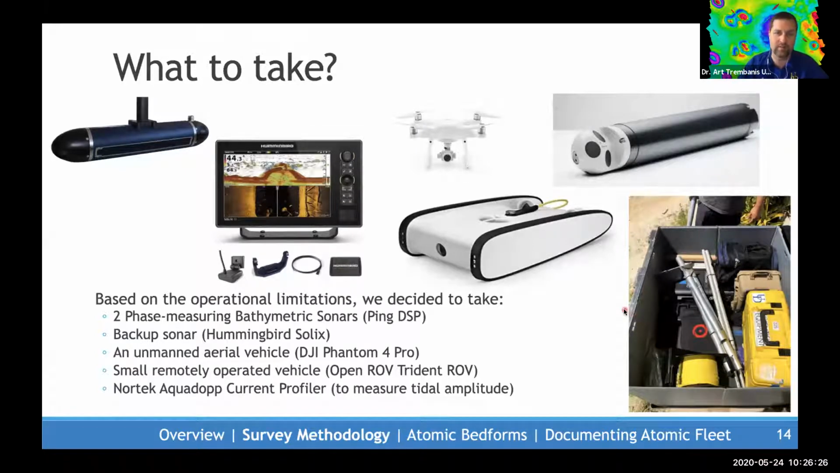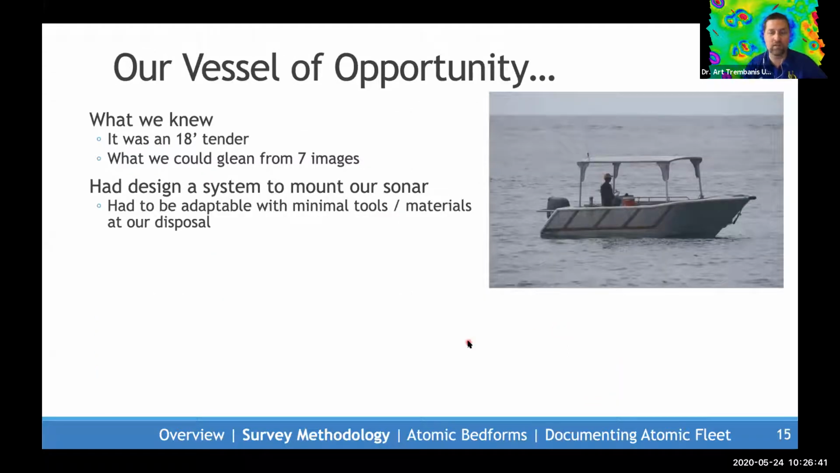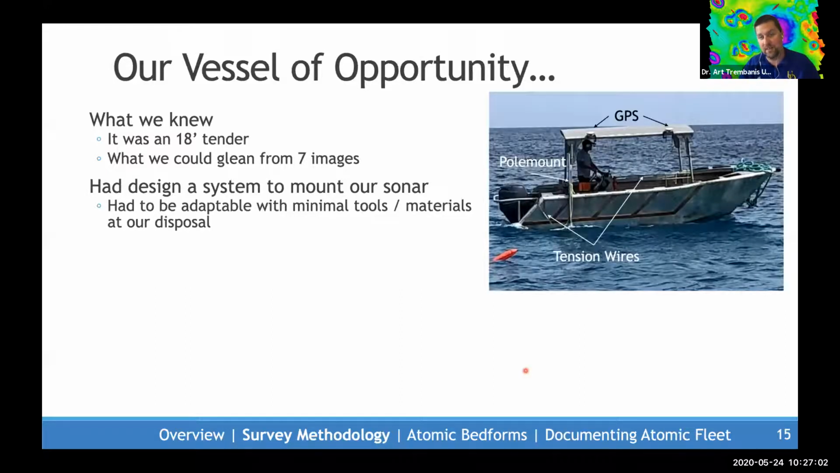So we brought an assortment of underwater robots and aerial drones, and primarily sonar systems to be able to map the seafloor, because we really wanted to reveal what the seabed looks like. Now, normally we would do this off of very sophisticated research vessels. In this case, what we had was an 18-foot aluminum tender used for surfing and dive operations. So we had to turn this tin boat into an advanced mapping system, basically sight unseen.